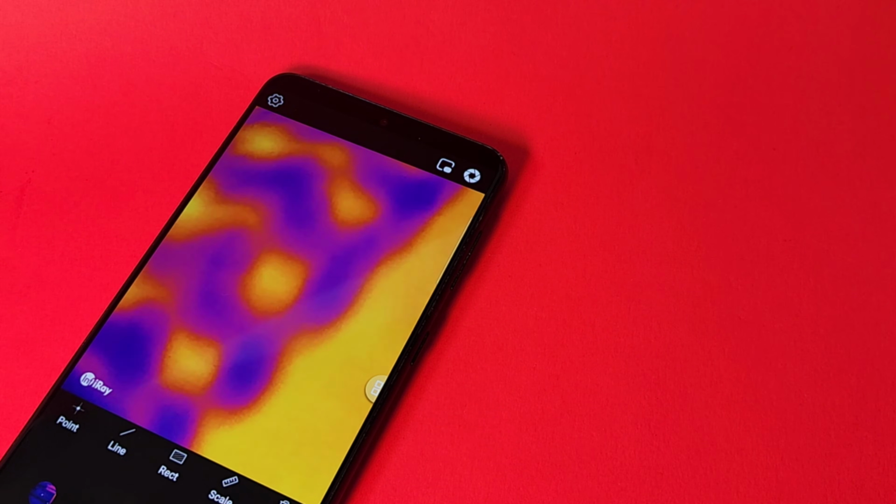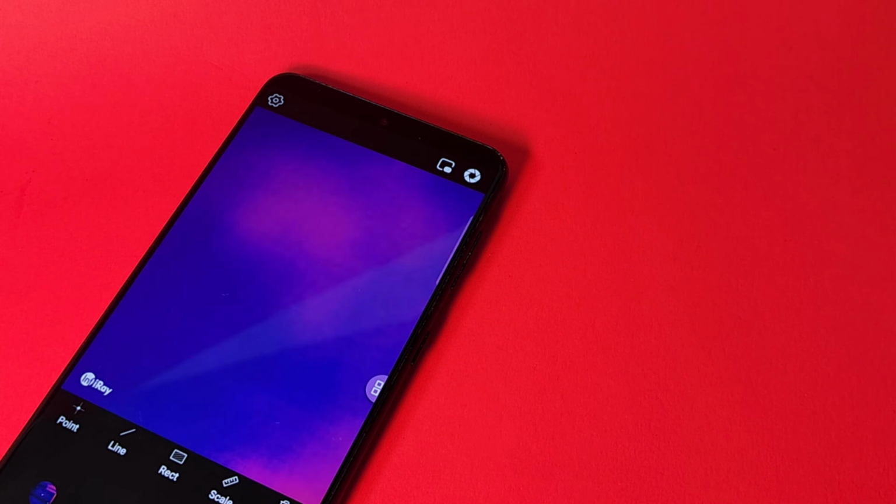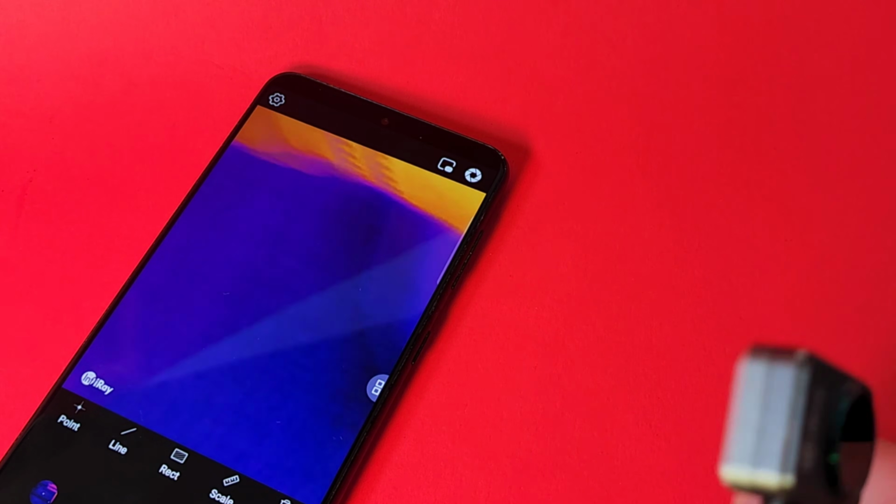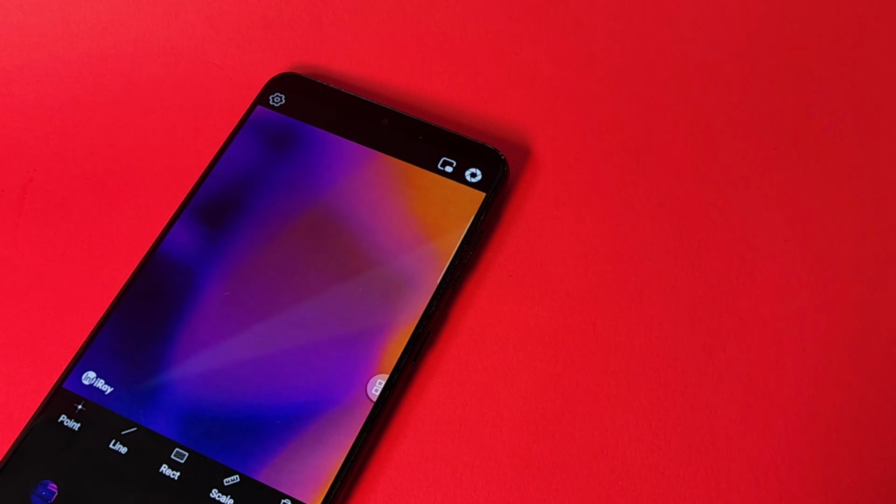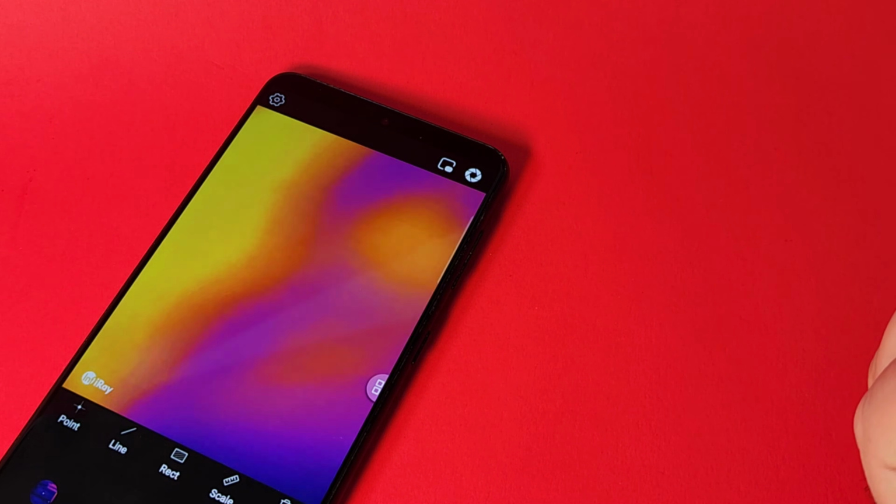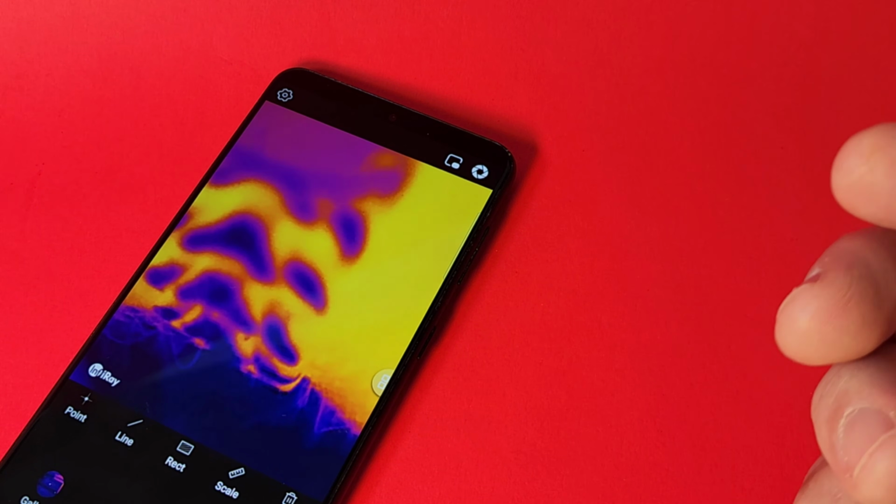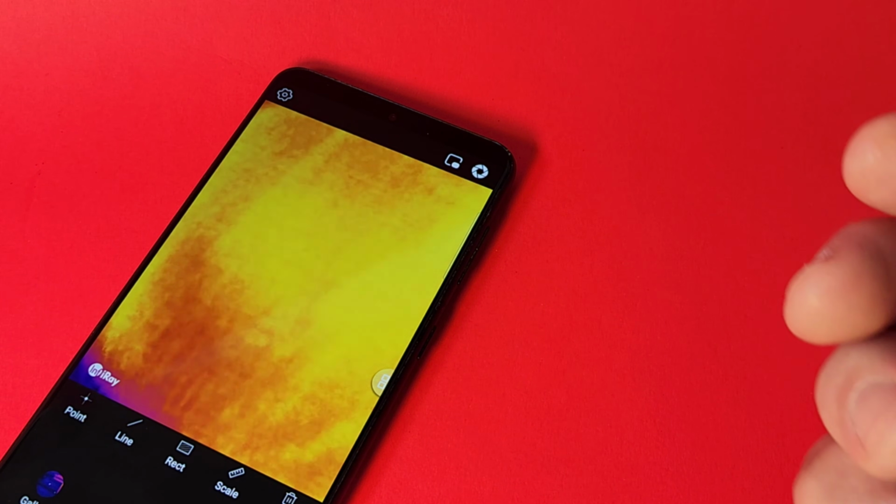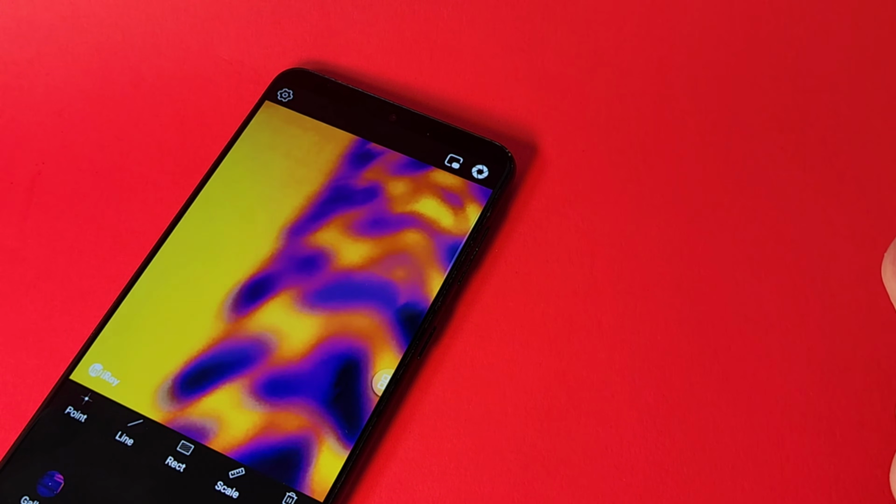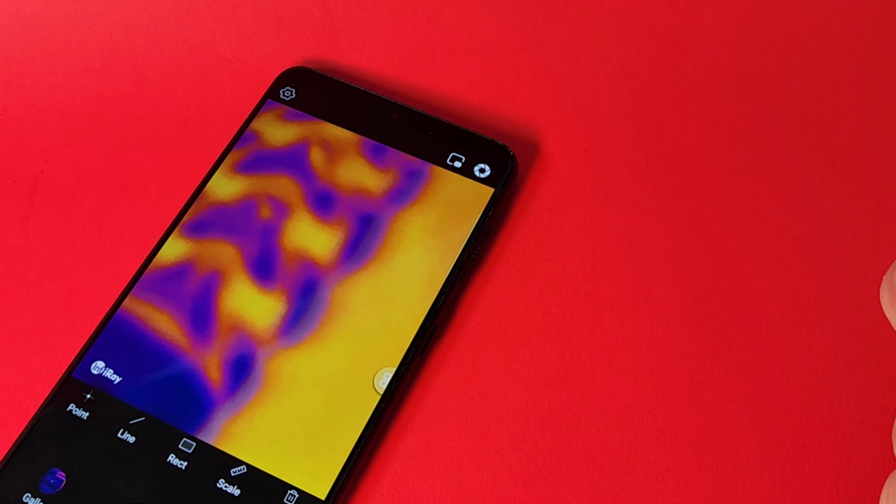I'll give you another example. Looking at a bracelet that I've got on right now, and without that macro, it's just fuzzy wuzzy. Let's put that macro back on and look at the detail it's going to bring out. Look at that. Amazing. So yeah, wow, what a world of difference here.